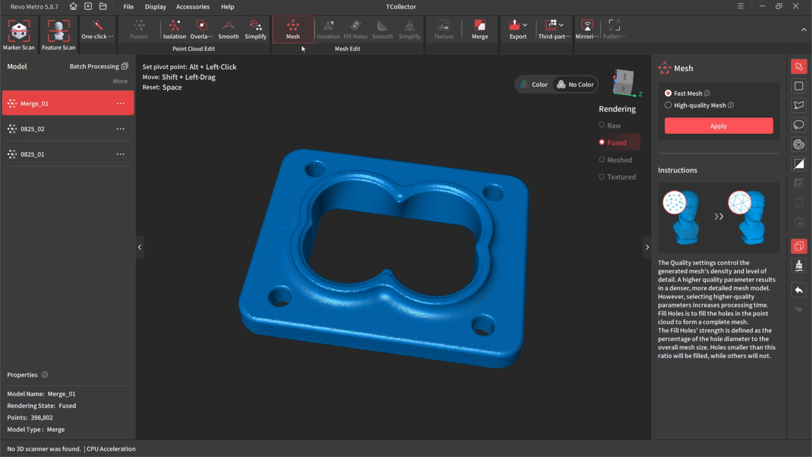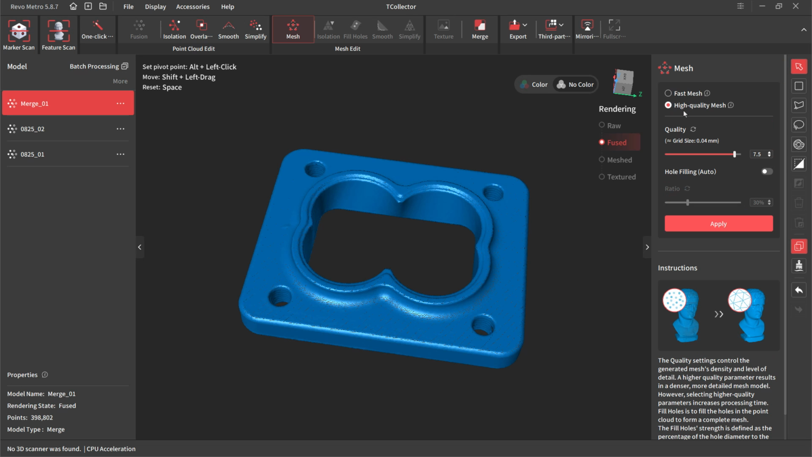So now we're going to turn this into a mesh. And so we've got fast mesh and high quality mesh. We're going to use high quality, and then we've got to choose a grid size. This is where you are going to end up with a really dense, high number of polygon or triangle mesh if this number is small, because this number is high. Now, if we go higher, basically this grid size gets smaller. If we go lower, it's going to get bigger, and so on. You can always redo this step. So we're going to apply it at what it came in at, 7.5, 7.6, and we're going to let it figure that out.